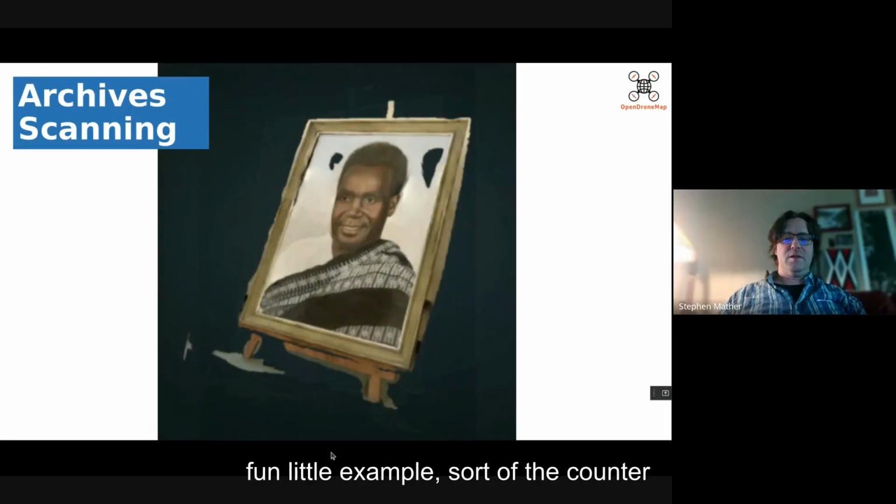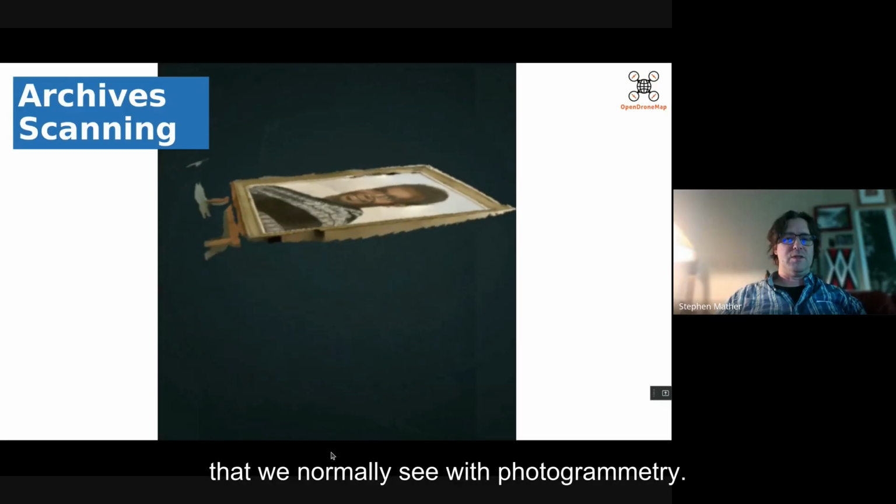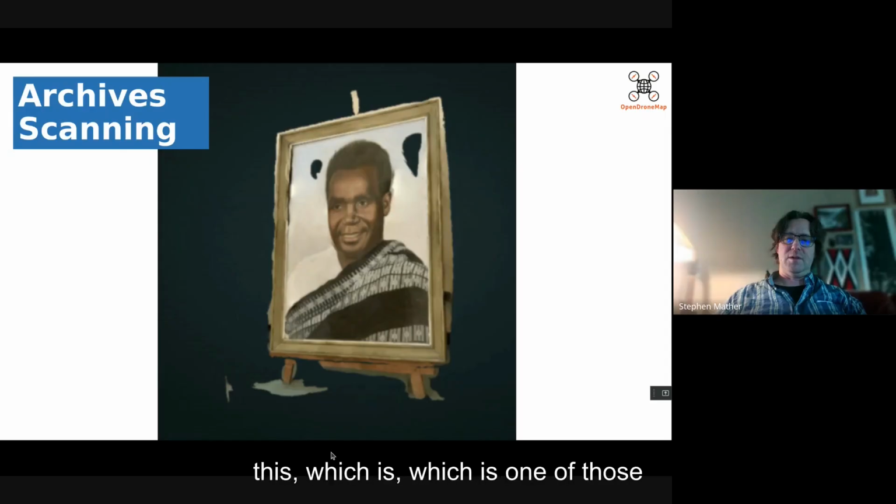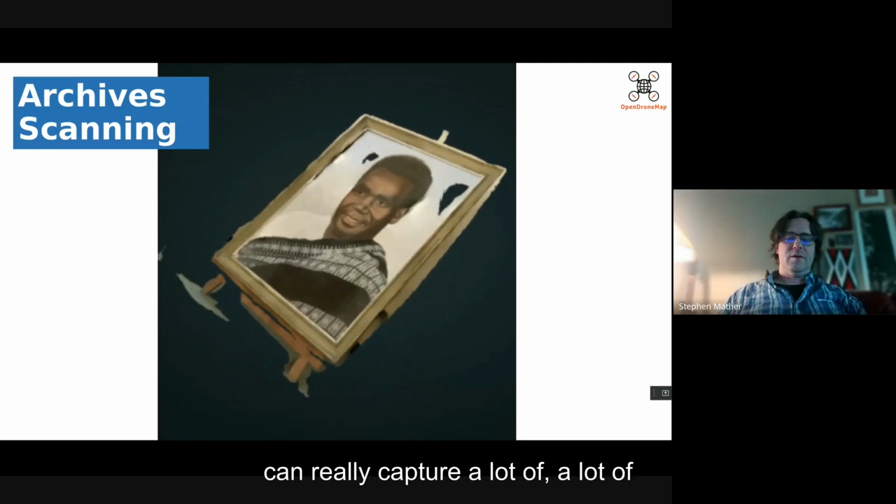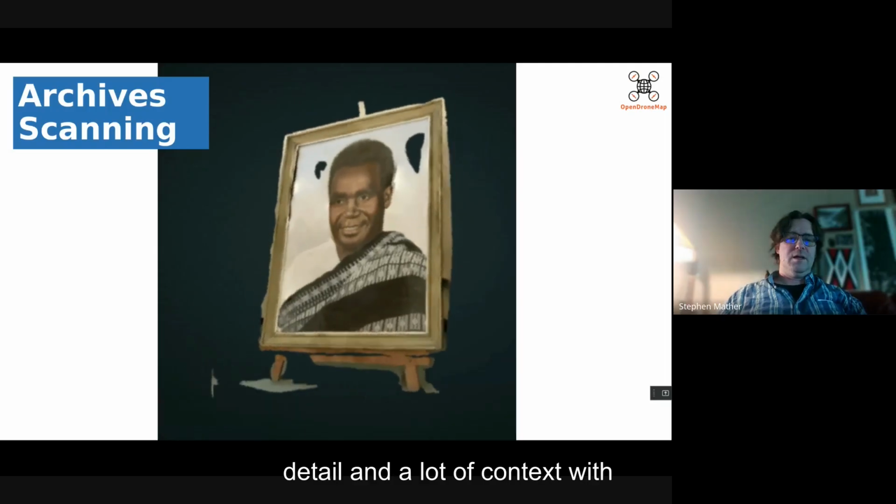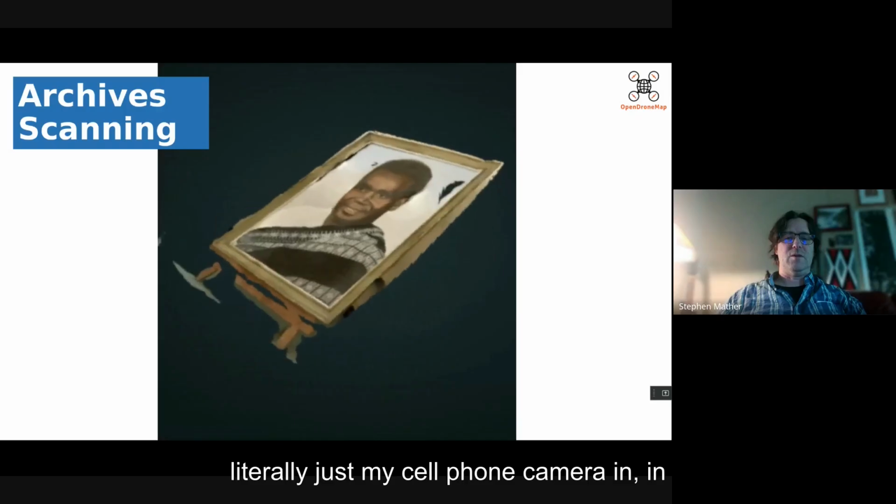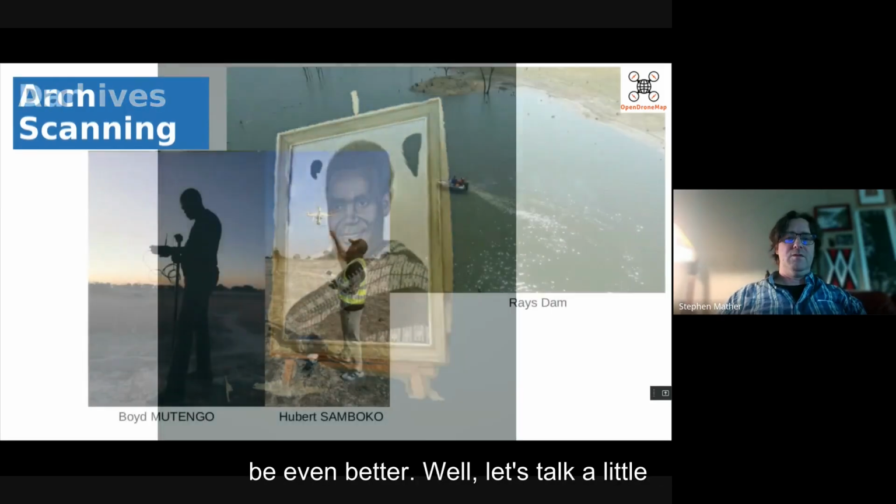And it turned out rather well. It was kind of a fun little example, sort of the counter example to the geographic examples that we normally see with photogrammetry. But we can scan archives with this, which is one of those interesting use cases that I think is a bit underutilized, because we can really capture a lot of detail and a lot of context with relatively inexpensive tools. So this was literally just my cell phone camera in the museum. With a better camera, it would be even better.